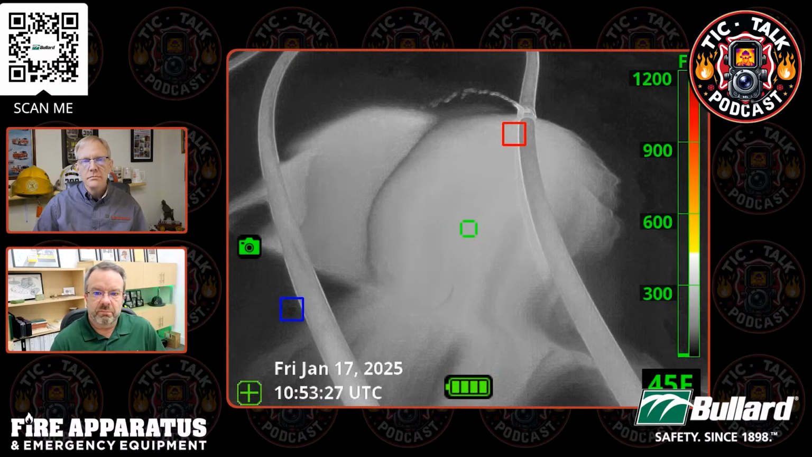So if you have a car accident on a bridge over a small creek or something, and you're wondering how far down to put the floaties, try a thermal imager and look at the creek, because a lot of the hydraulic and petrol-type chemicals float. You can see how far down the waterway that goes. If the whole waterway is gasoline, it doesn't work, because you don't have any difference. But that's typically not the case.